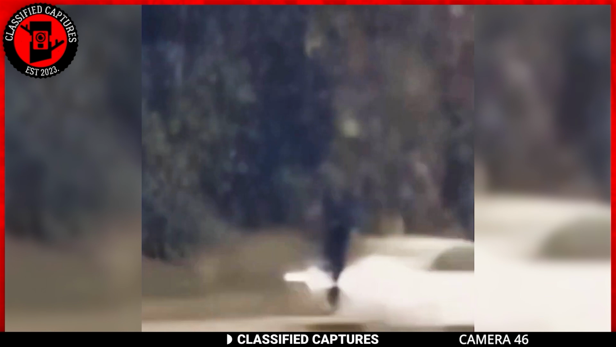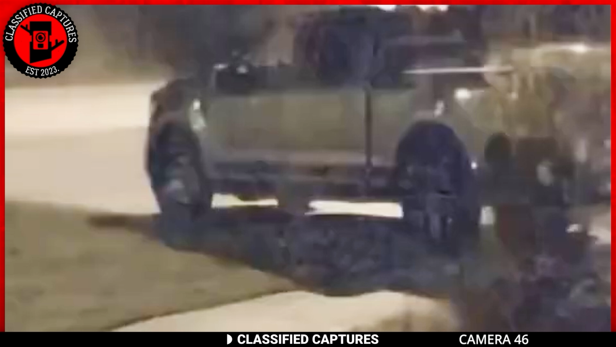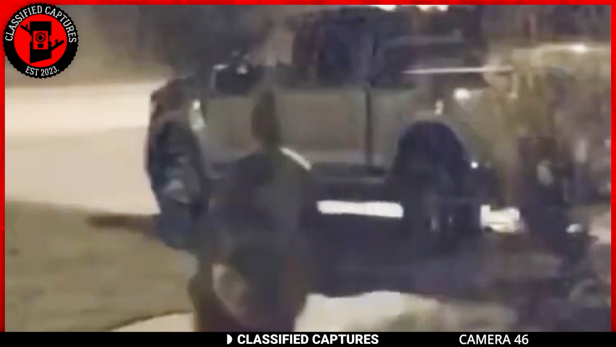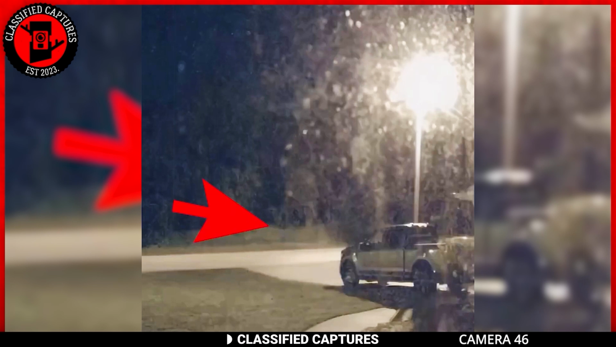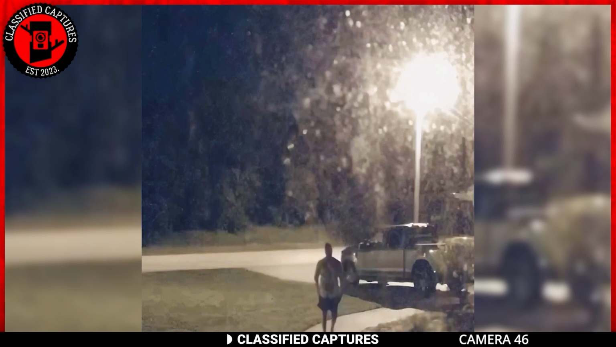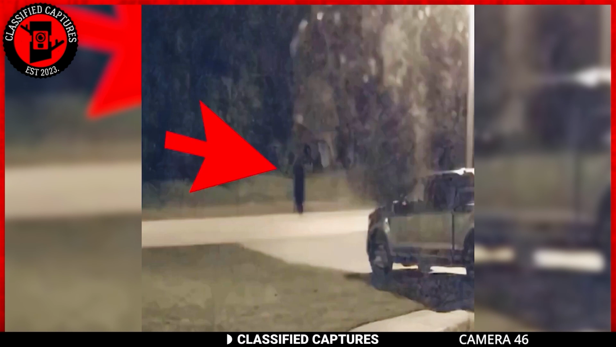However, the dark figure was still in place. Disturbed by what he'd seen, the homeowner came out to see for himself, where he found the figure still there. Unfortunately, or rather fortunately, as soon as he steps out, the entity disappears. If it had not been caught on camera, no one would believe him.